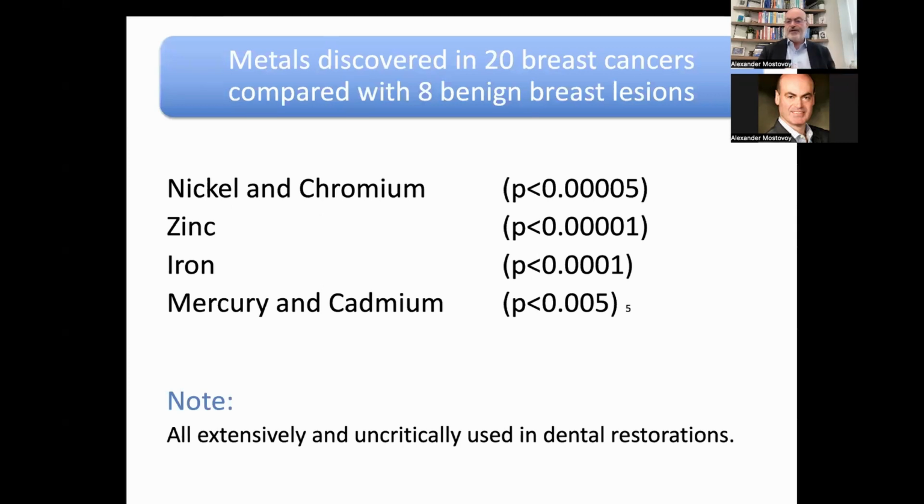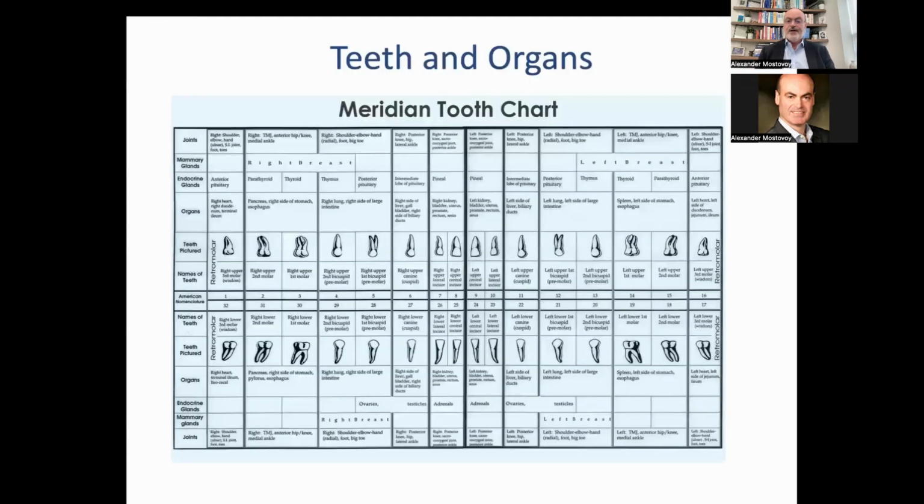This study was published years ago in Romania, where they discovered that in 20 breast cancers, compared to 8 benign breast lesions, nickel, chromium, zinc, iron, mercury, and cadmium were actually intensively used in dental restorations. The same metals were actually found in breast cancer lesions as well.